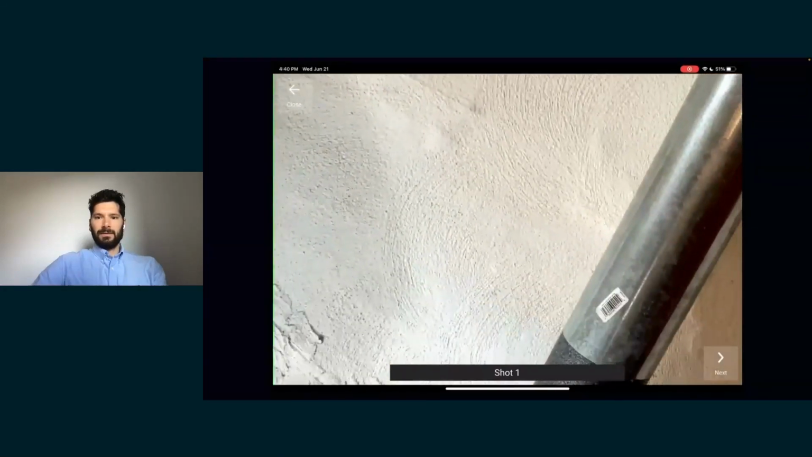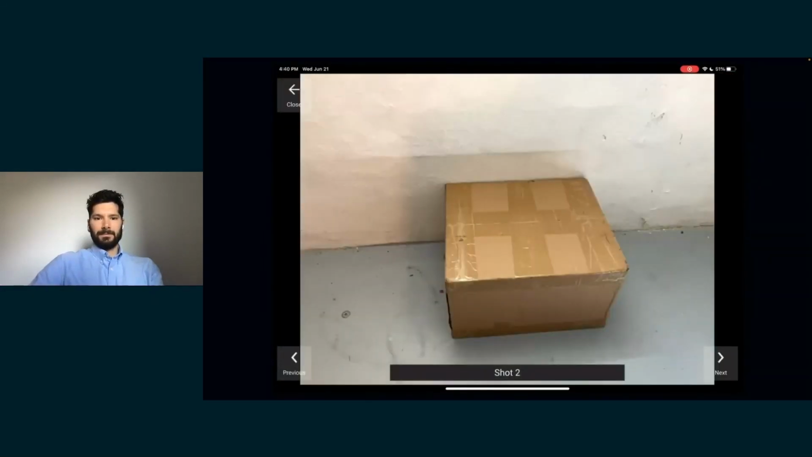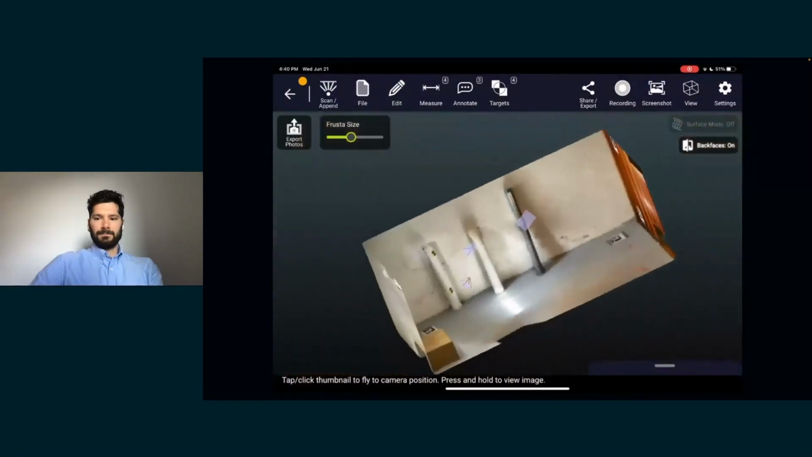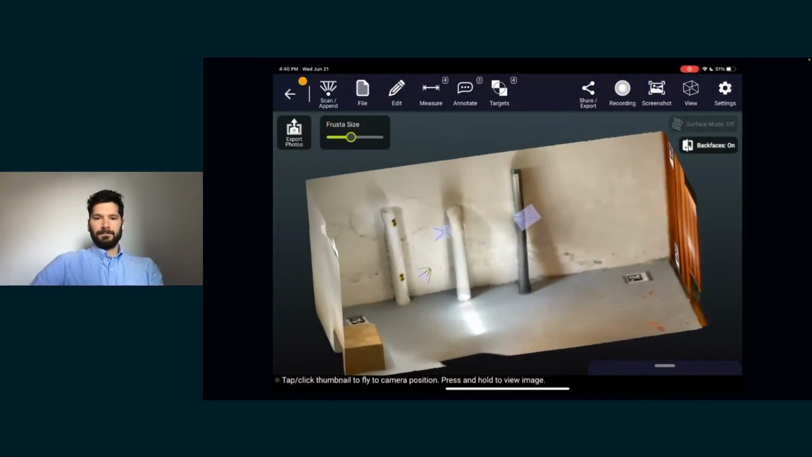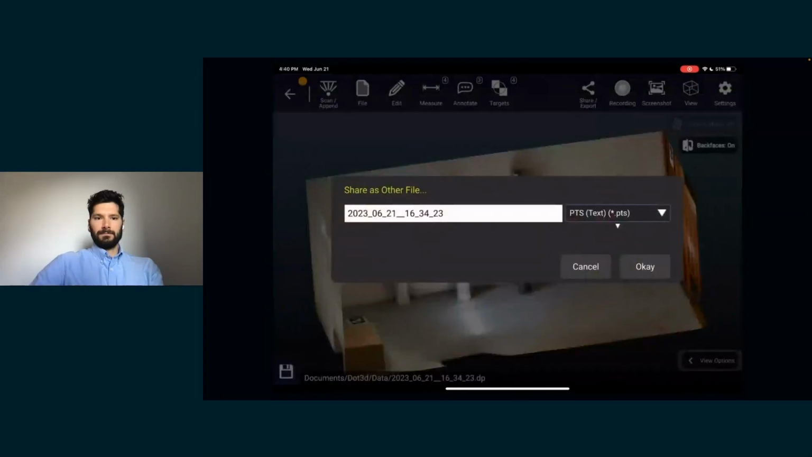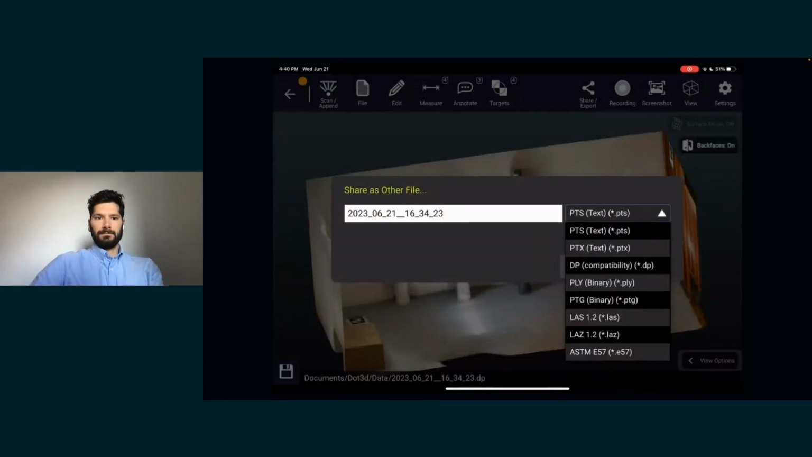This is looking at the photos that were taken, and just by pressing on the thumbnail, we're able to see the high resolution photographs. And before that, you see those frustra in the scene. They're little conical type shapes. That's showing where you were when you took the HD photographs.